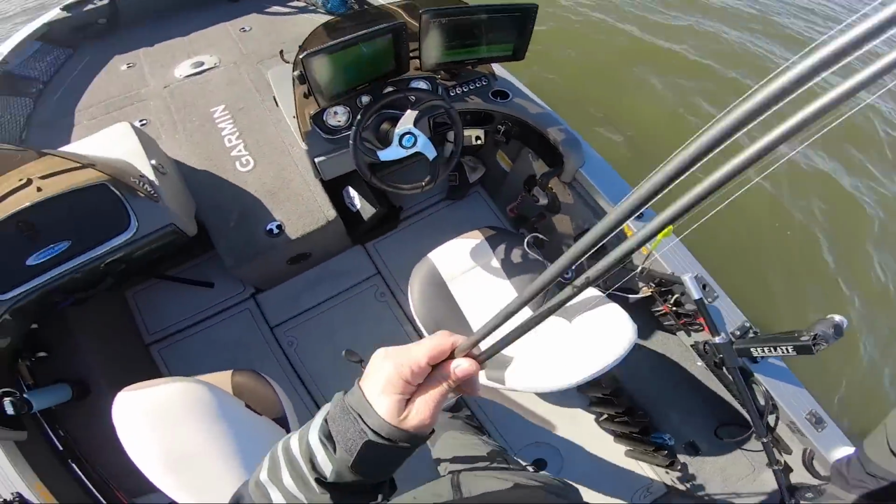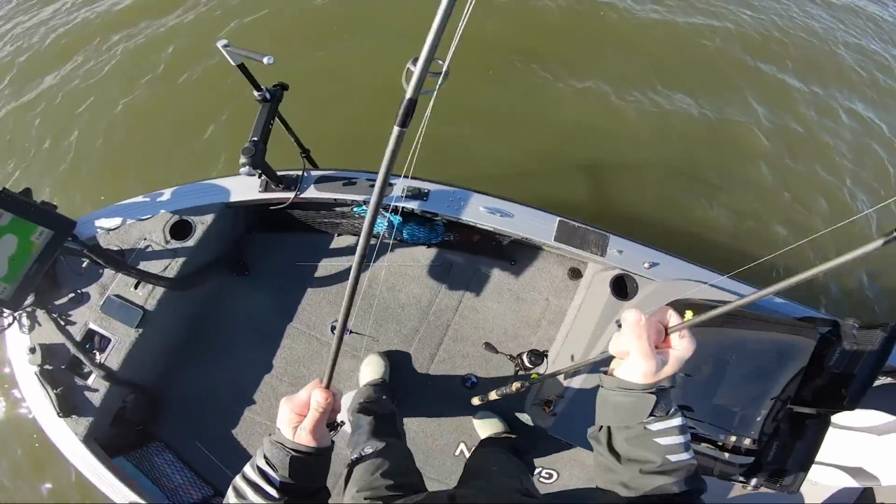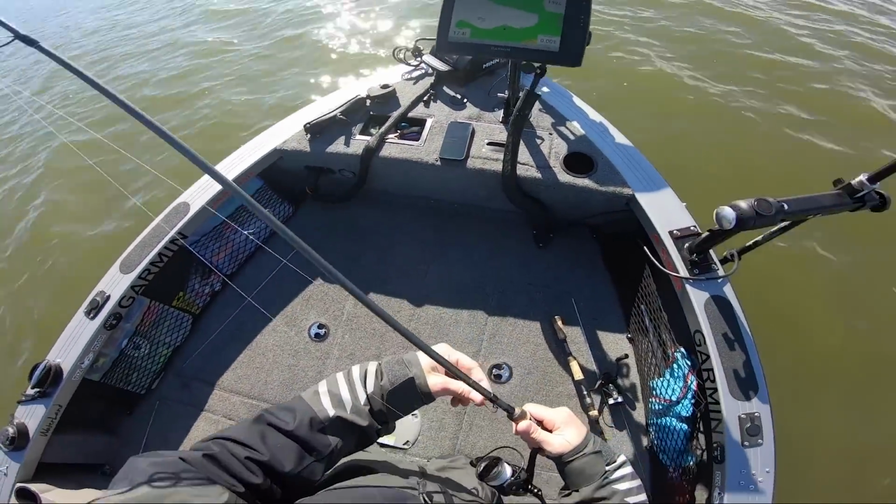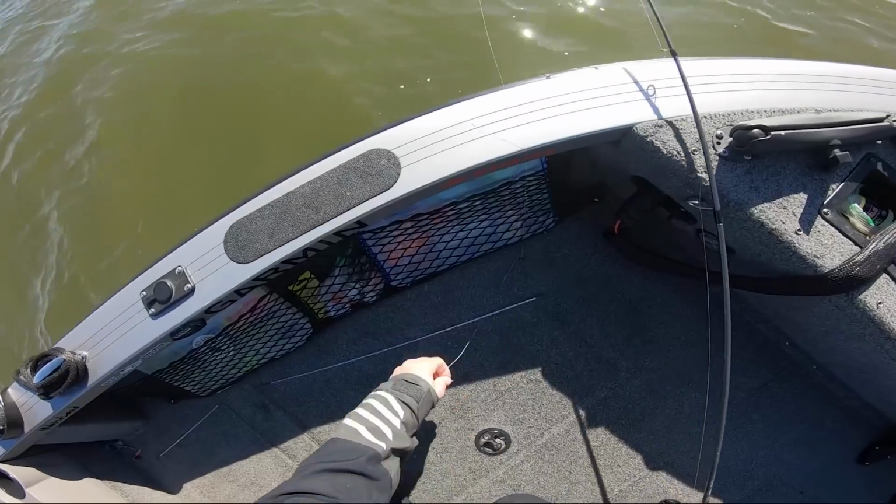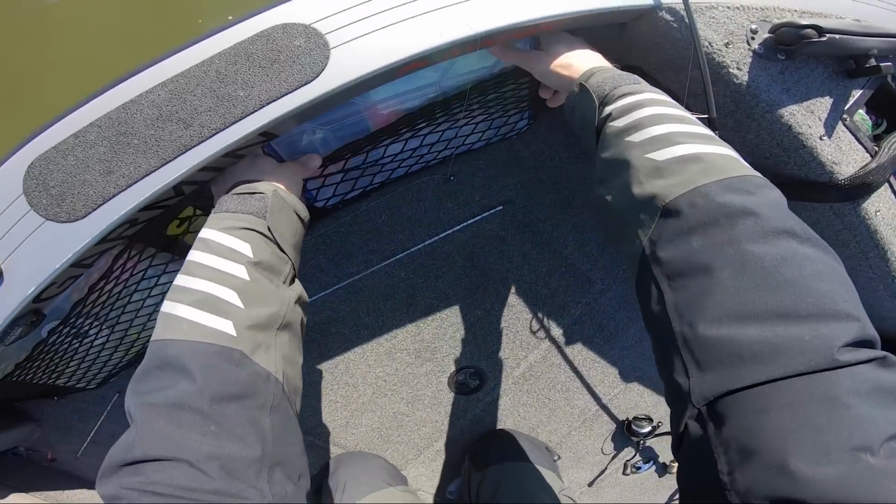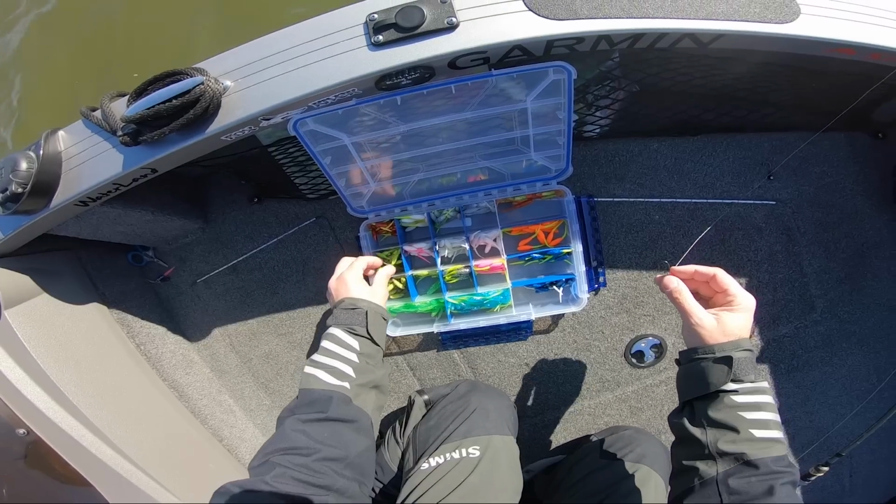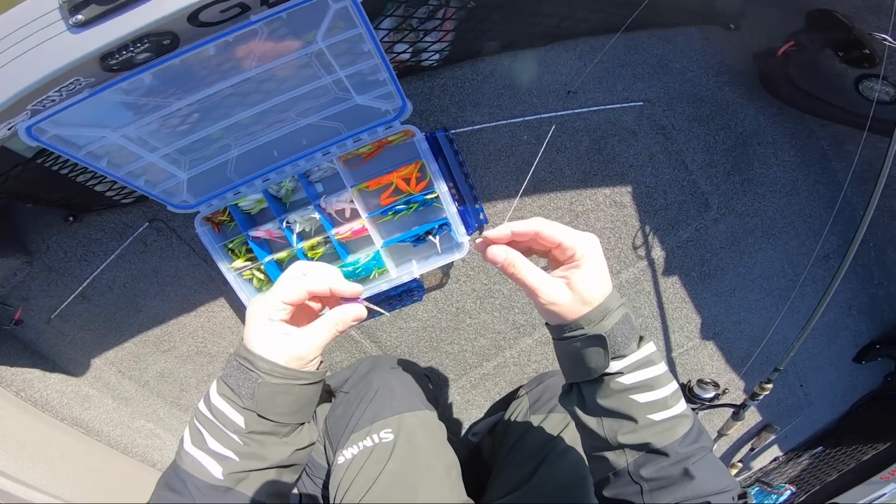All right, boys and girls, we're getting started. We're gonna get these baits rigged up with some plastics here. Let's see what we've got. And why don't we just start with the old standby, shall we?